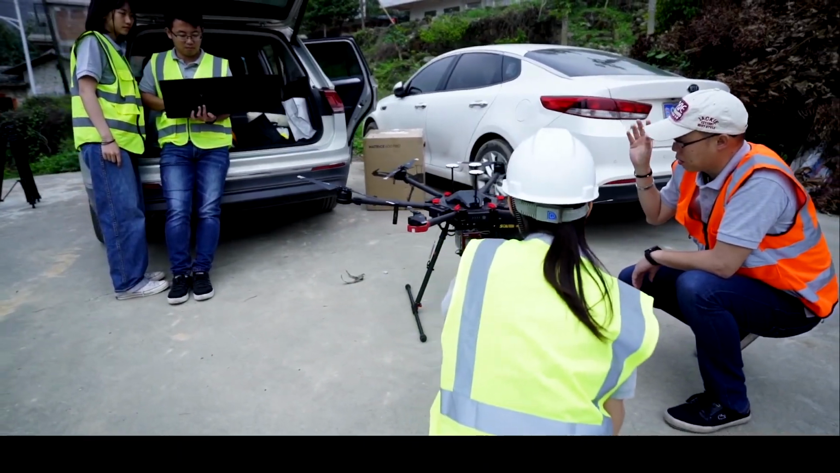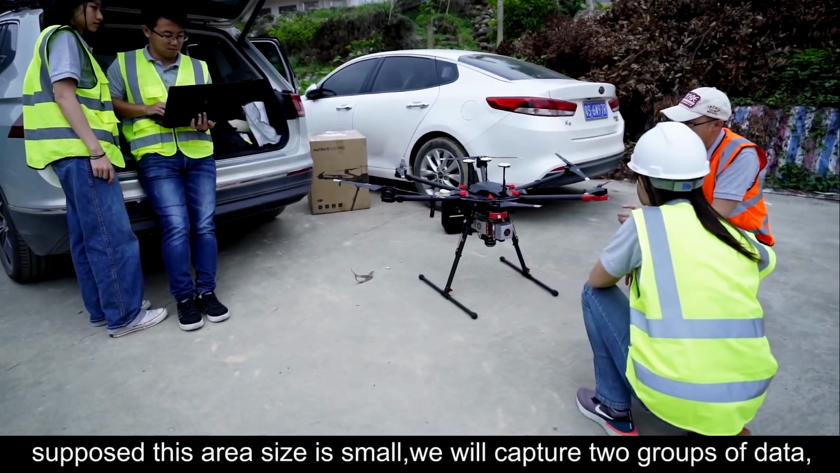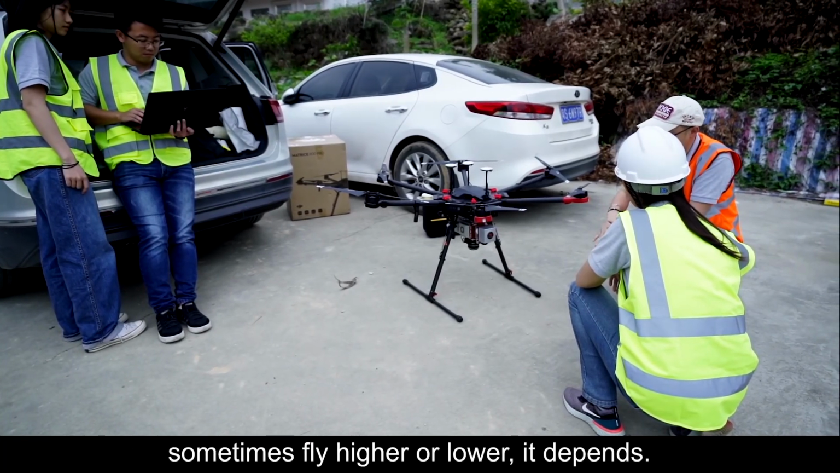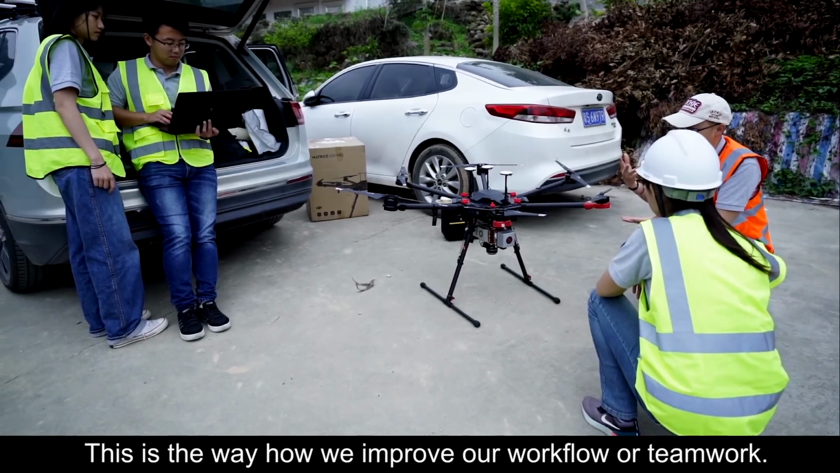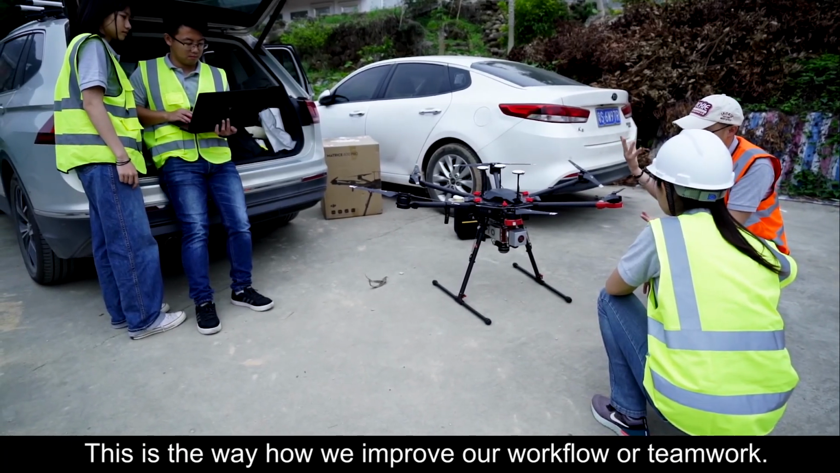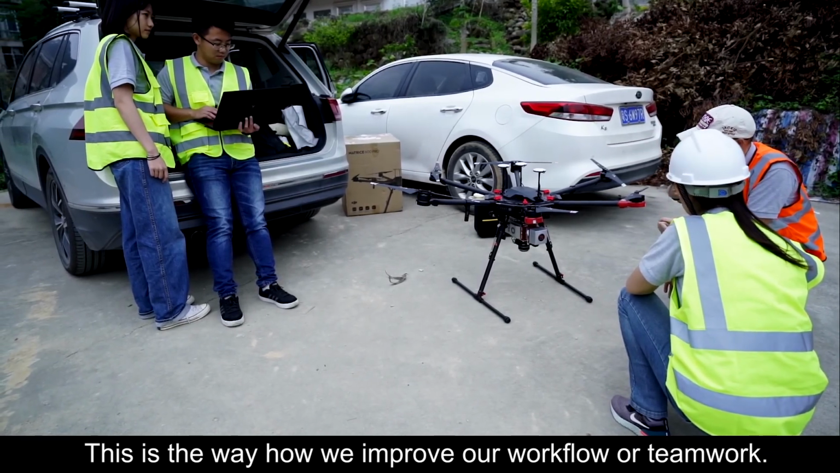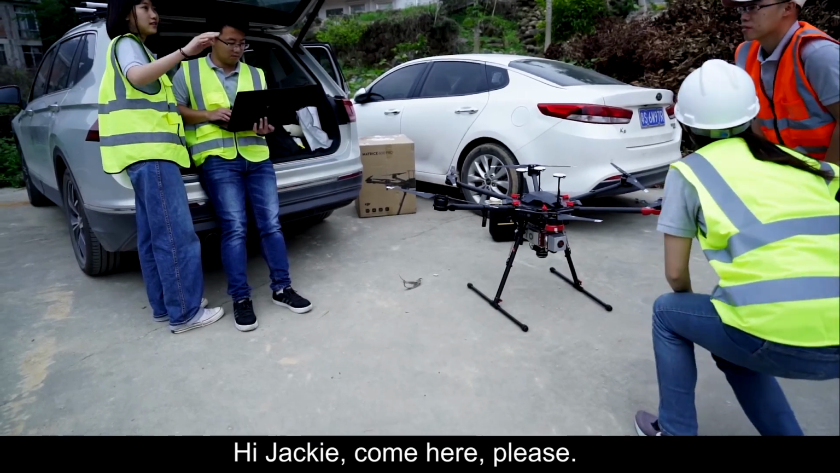Suppose the area size is small, we will capture two groups of data. And then we compare the accuracy, we compare the efficiency, right? Sometimes fly high or low, depends. This is the way how we improve our workflow or teamwork.